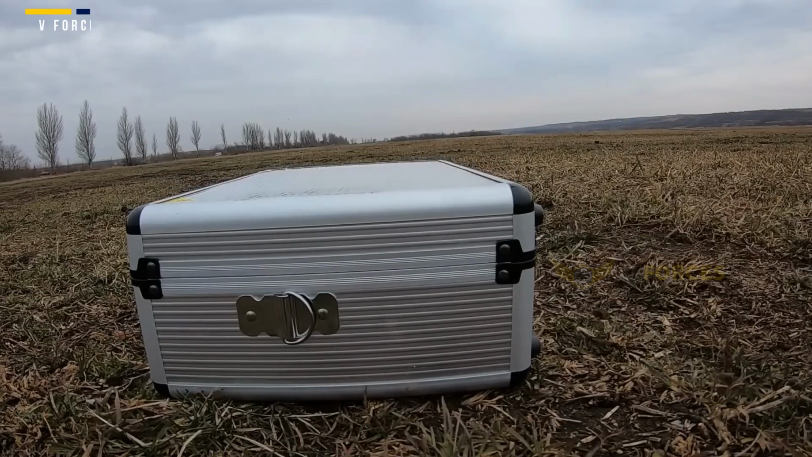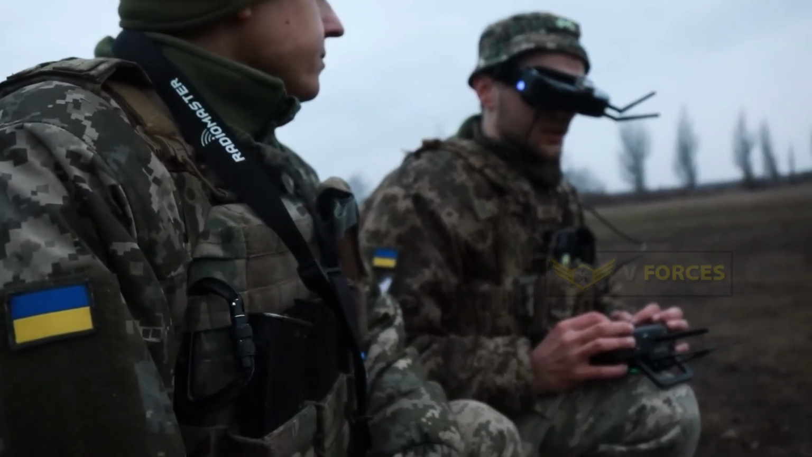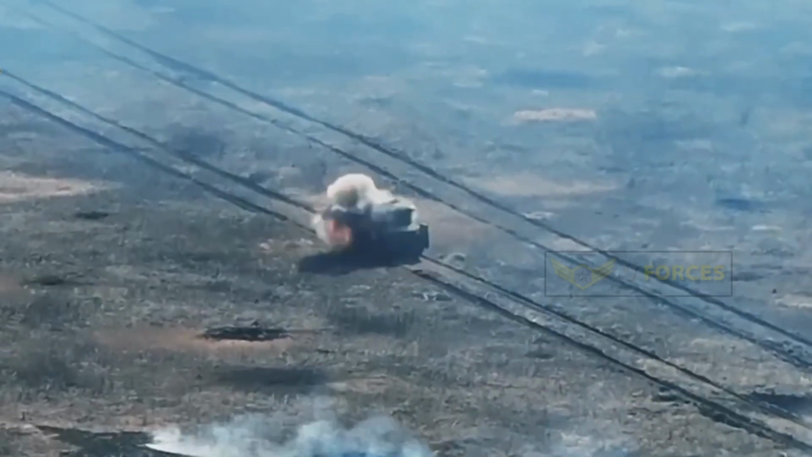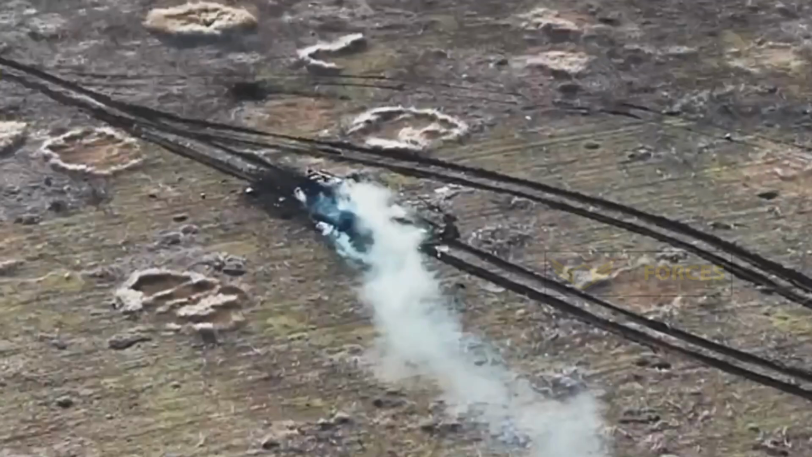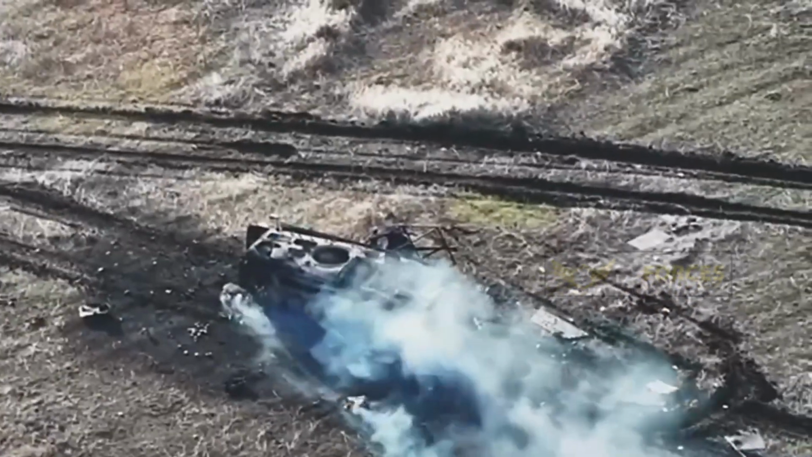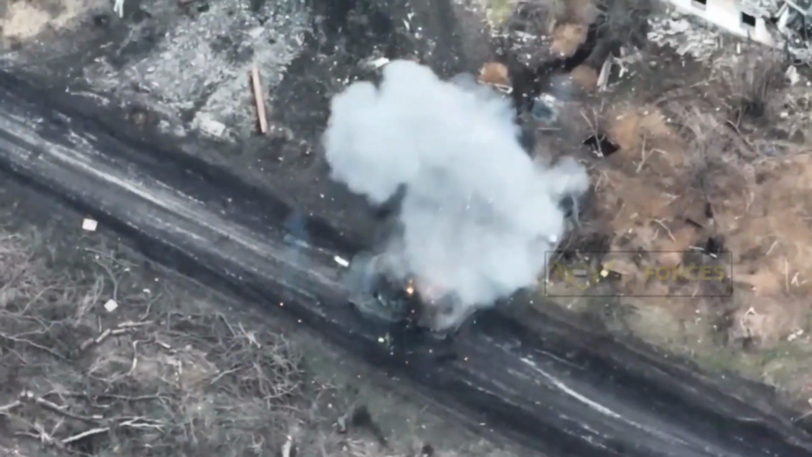Ukraine is tinkering with its fleet of first-person view FPV drones, one of the most popular drones in its battle with Russia in the air, to do more damage to Moscow's armored vehicles as Kyiv struggles with dwindling ammunition stocks from its western allies. Ukraine has said it developed armor-piercing ammunition, known as EFP, compatible with its fleet of FPV drones.